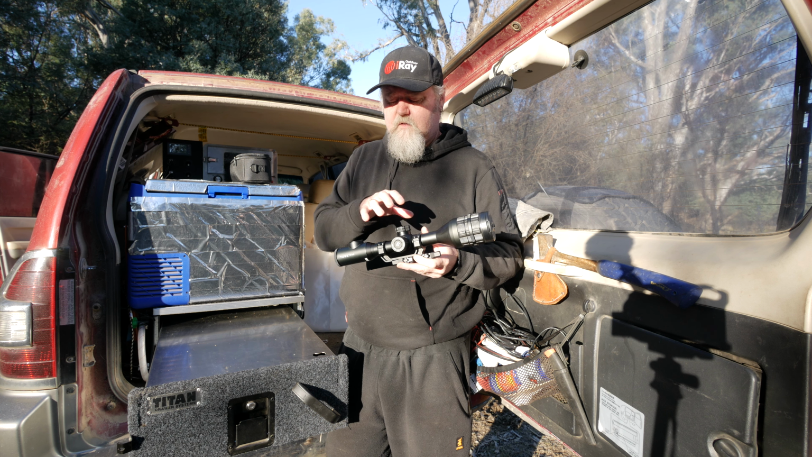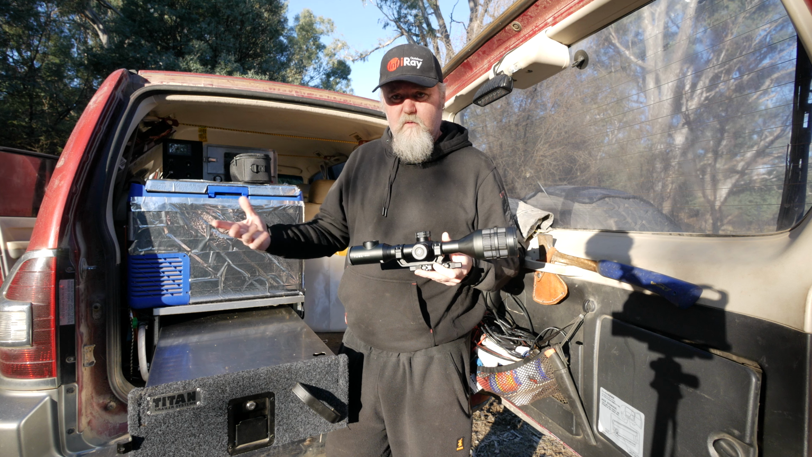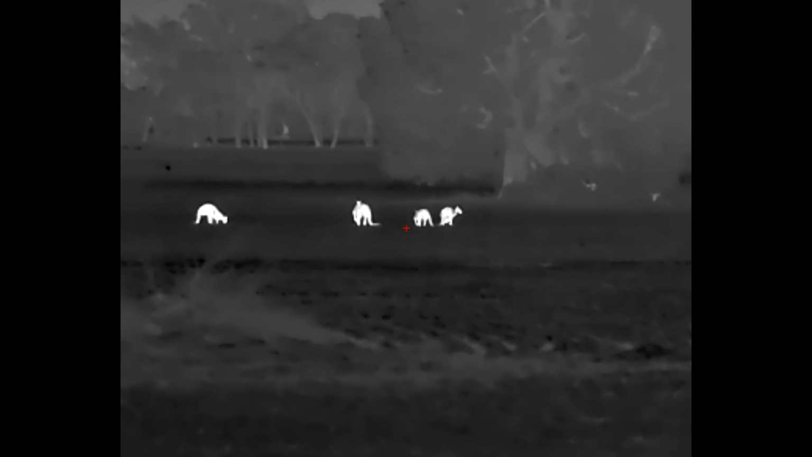Another pro that I really liked about it: when you film through these and you record the image actually in the scope, what you're doing, so if you make content, or you want to show your friends or something on YouTube, I find the image typically on just about all my Infiray devices is probably only 60 to 75% as good as what I see through the eyepiece. I'm not sure why it is like that, but the recorded image is never anywhere near as good as what it looks like through the eyepiece. That is still true on this one, but it's a lot closer.